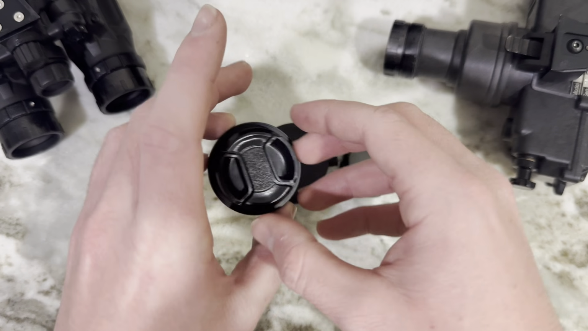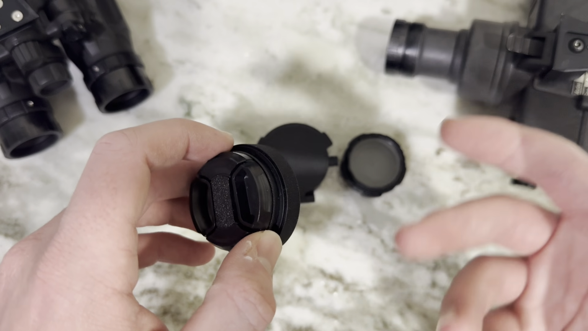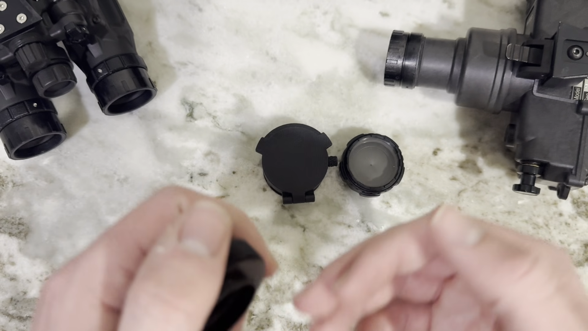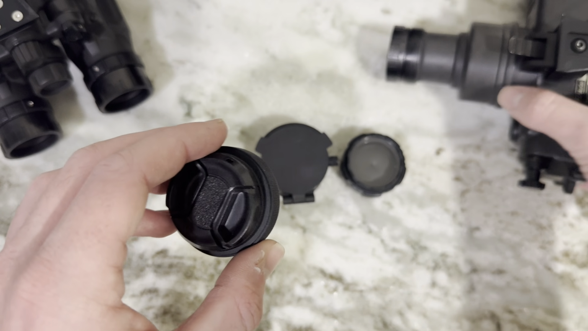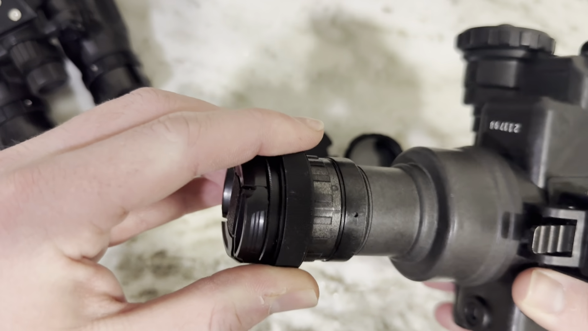So the first one we have is kind of like the Amazon special. This is, I think, a 30mm, 37mm iris system. The point of an iris is to increase depth of field, so it allows your night vision device to focus on more things at once, in turn for a more noisy, grainy, dimmer image. These thread directly on, like that.